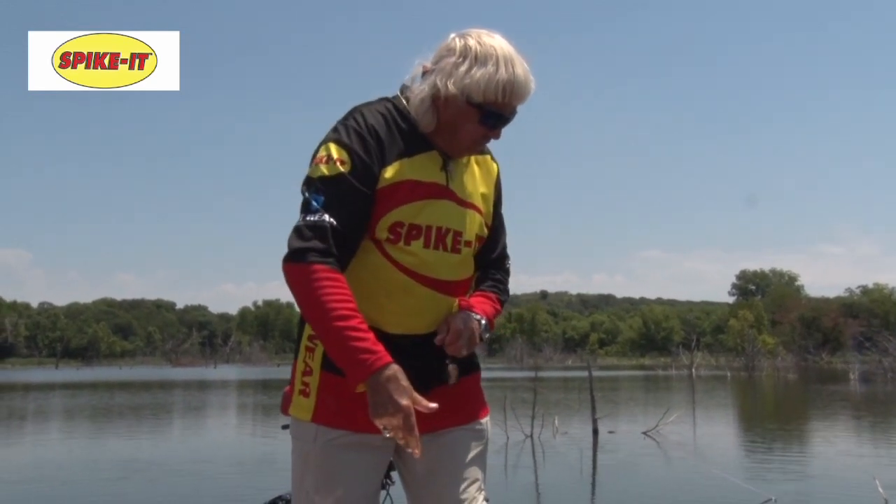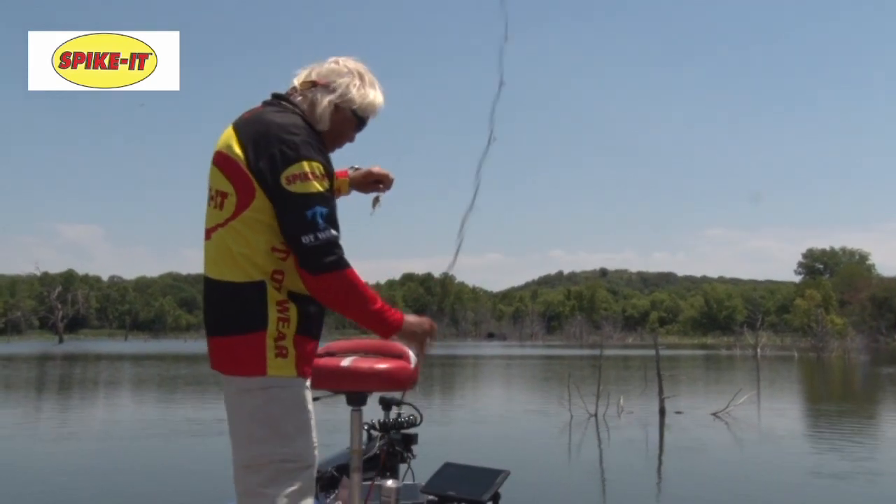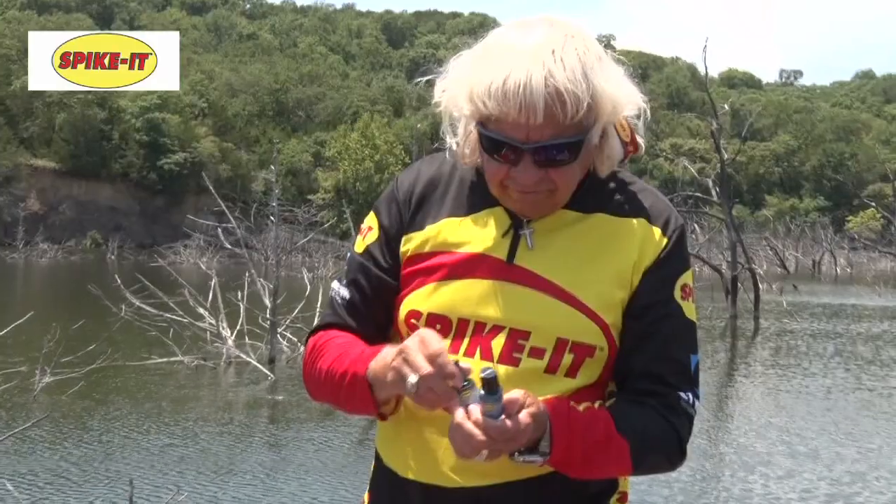Bye, sugar booger. Ooh, I nearly knocked the rod in. I don't normally have rods hanging over the side like that. Spike it, you're done again. You got stuff that belong in people's boats.